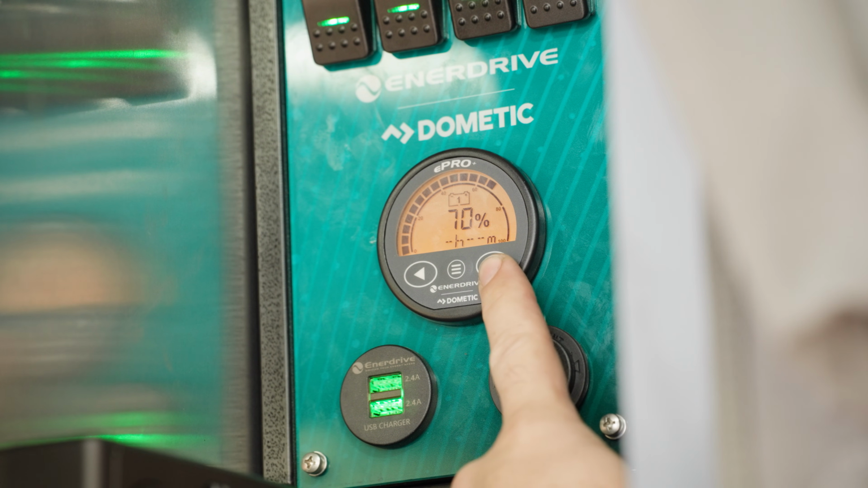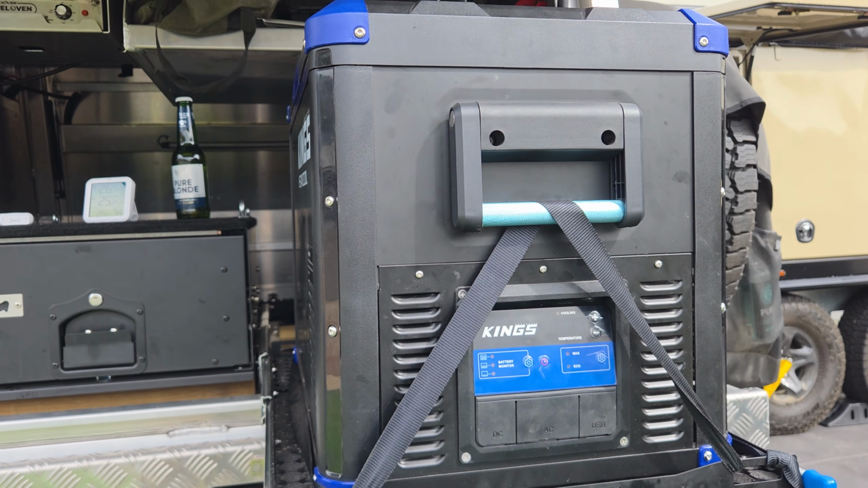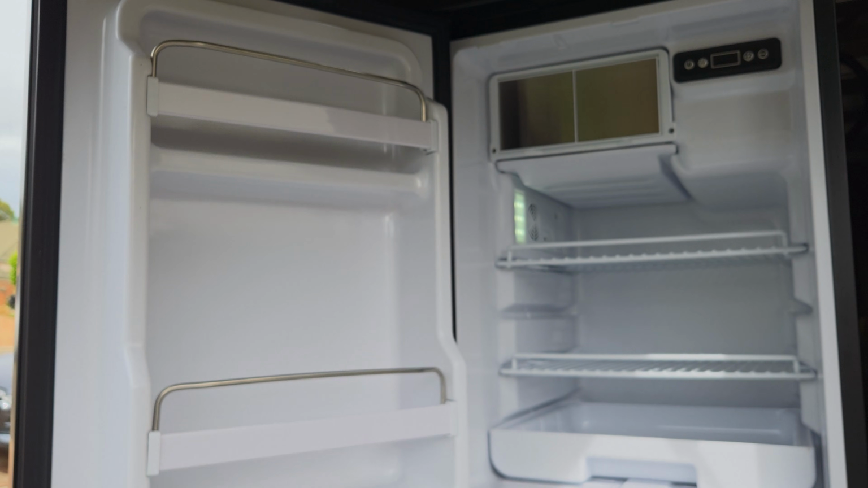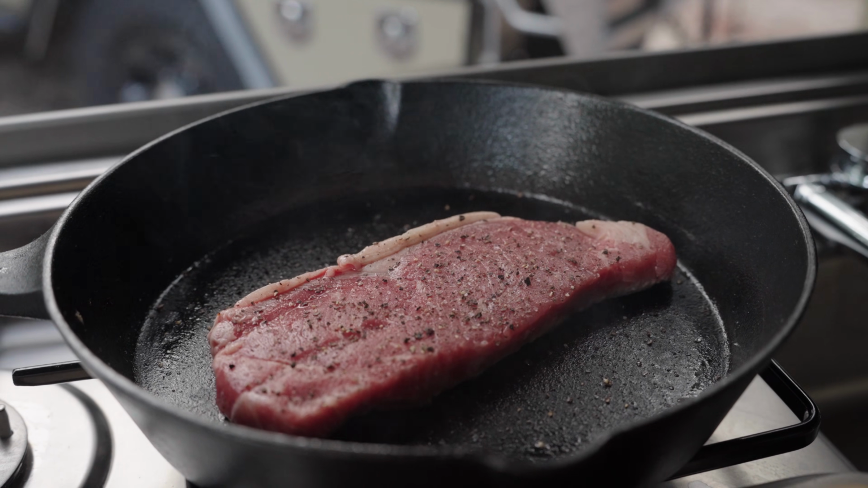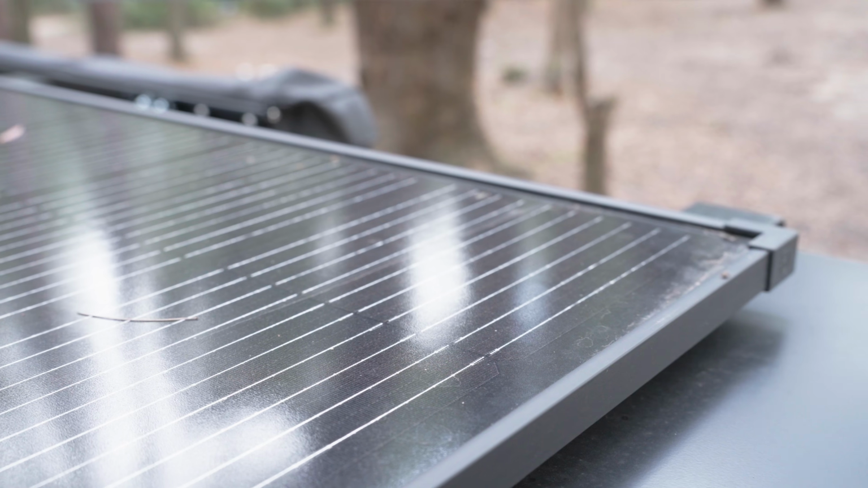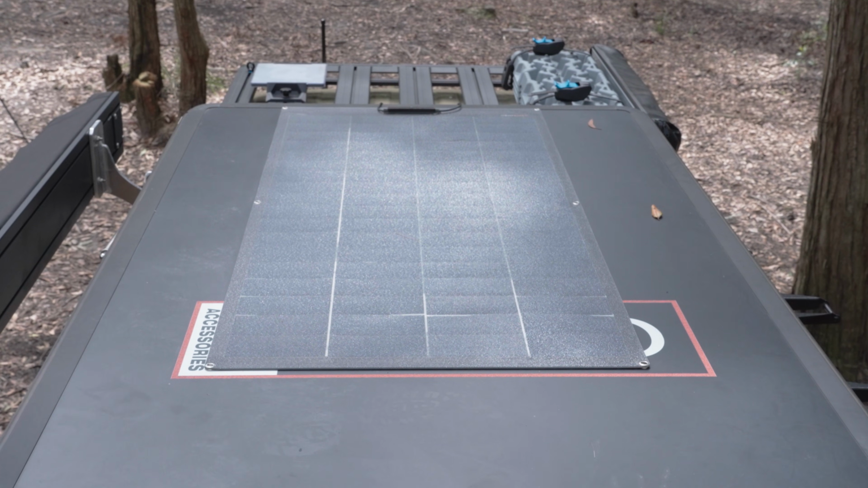If the power does switch off, the upright fridge is going to hold its temperature better, especially with some frozen food that is solid inside of the freezer. In my specific situation, I'm happy using the chest fridge as a dedicated freezer and the upright fridge for anything that can't be frozen. And I can confirm that that setup works incredibly well, especially since my trailer and Land Cruiser have dedicated 200 amp hour battery systems and dedicated solar. It kind of works as a redundancy backup in case one of them turns off.